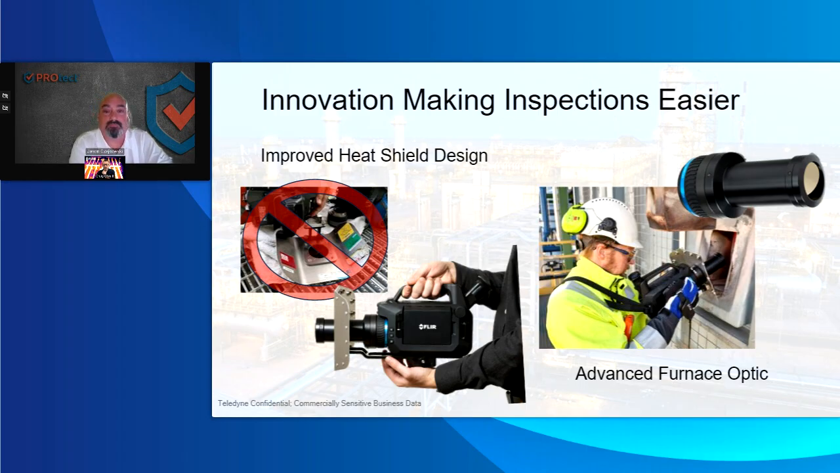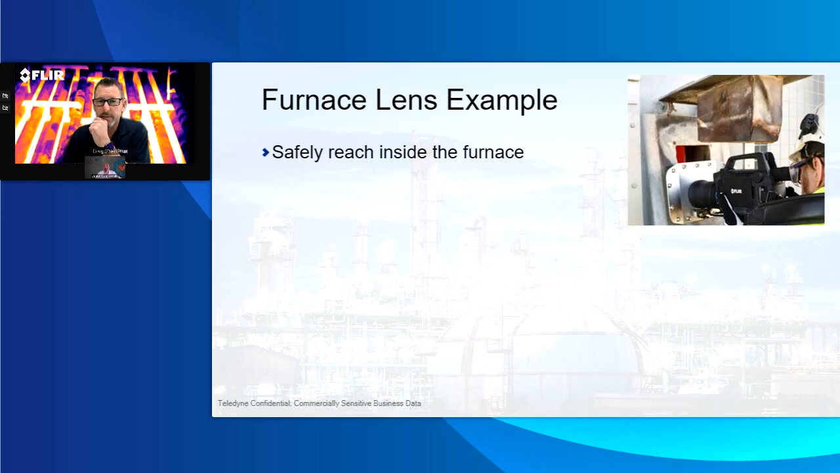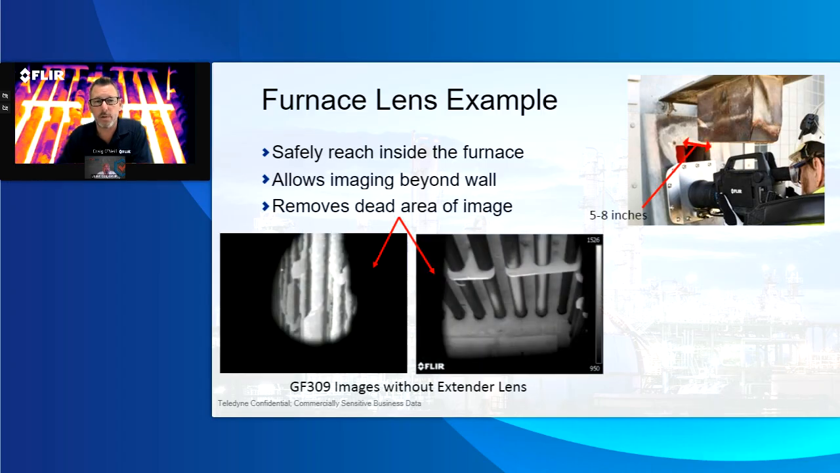Awesome. Yeah, and if we look at some examples of what happens with this lens extender, you saw the previous one where you can more easily angle up, down, left, right. With a PM390, or any other infrared camera for this, a lot of them you would have issues with things like this. You're looking into temperatures that you can see in here that are 1500 degrees, but the surface of the wall of the port that you look into is going to be much colder than that, just because it's not in the middle of the furnace. So you can see in the image on the top right where you may have 5 to 8 inches of a port wall to look through.